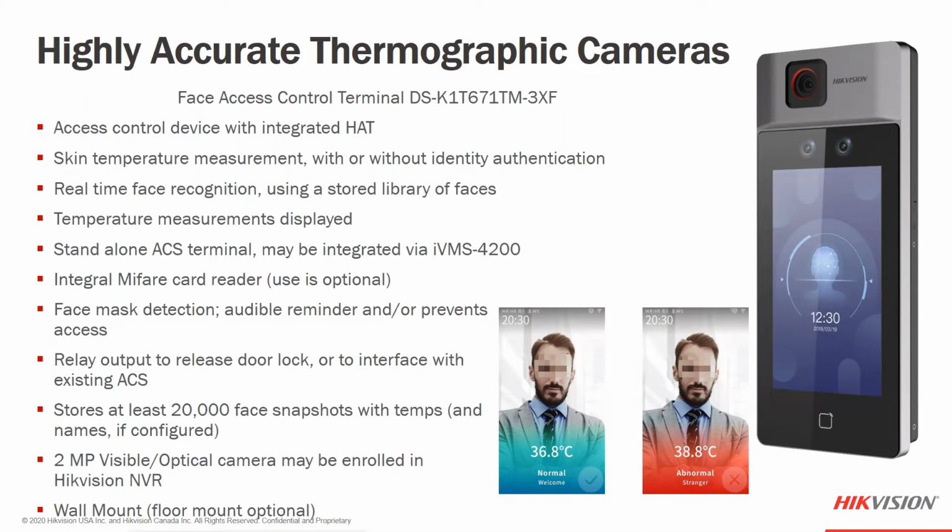The screen itself is a 7-inch screen. It has two cameras that capture the face, the optical image of your face. Because it's using the thermographic camera, the detection distance is up to 5 feet away from this actual device. It's much more stable in the environment as well, using thermography as the temperature measurement point.